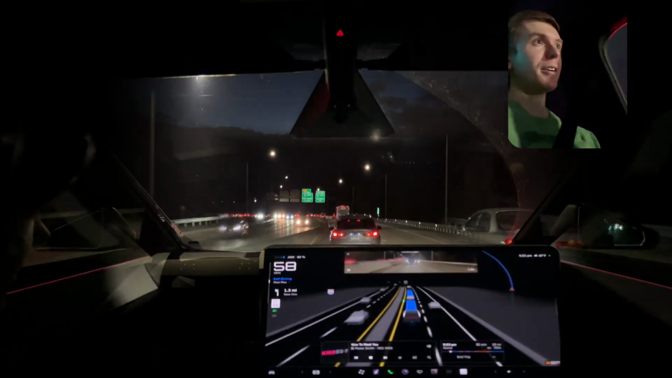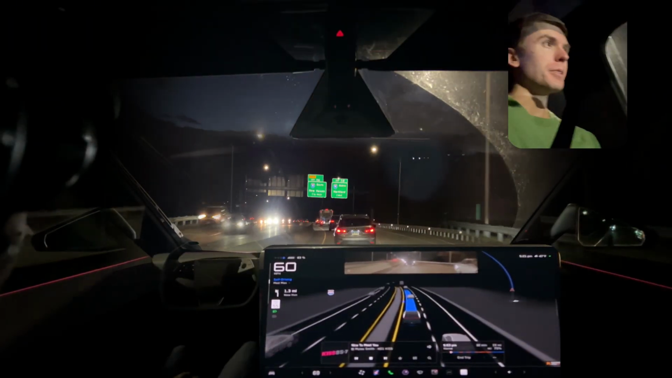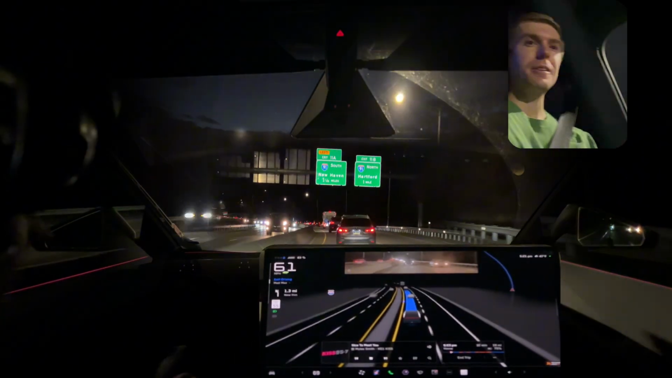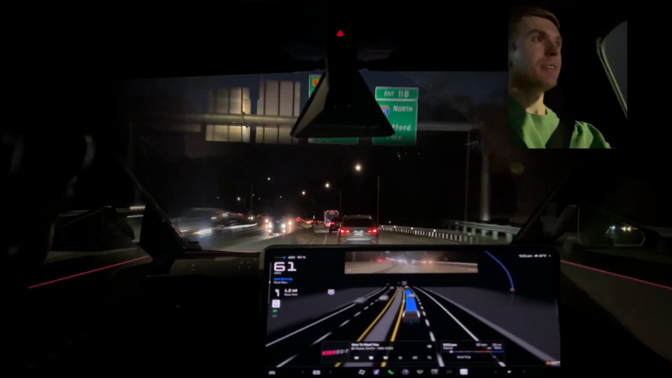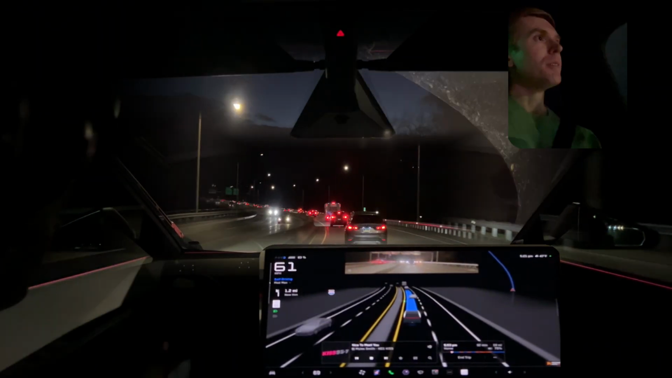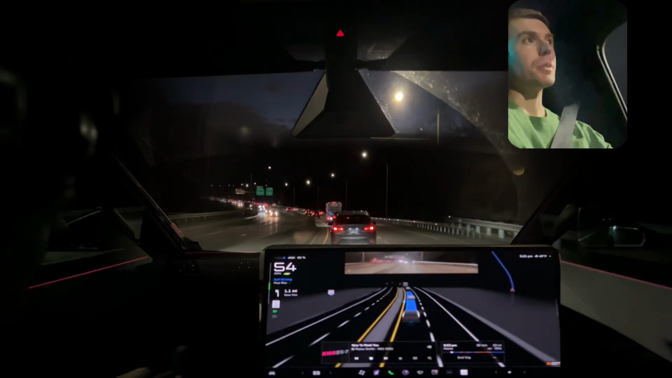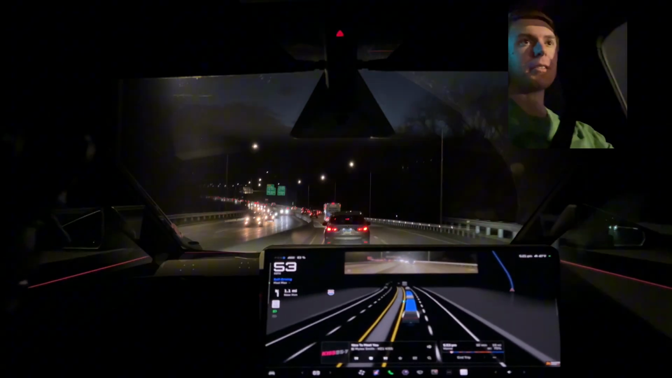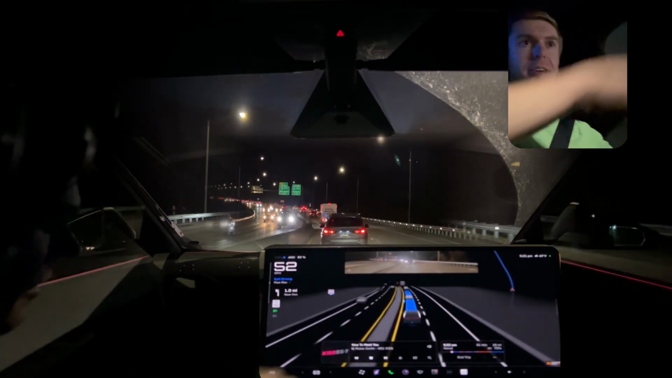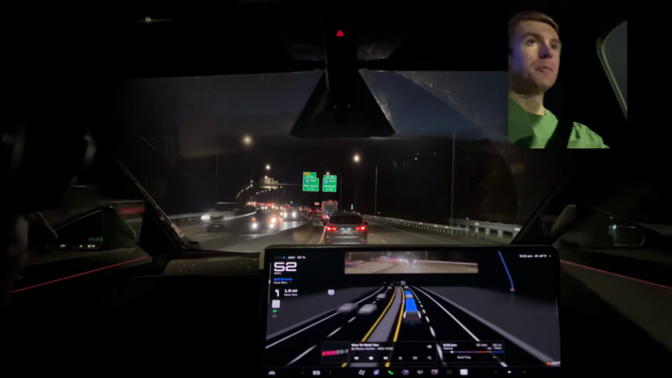Then we got the Honda Accord here. I think just getting over for the same I-91 South on-ramp that we want to get on. I think Mad Max may opt to go around these guys on the right. It detects an empty lane there. We shall see.